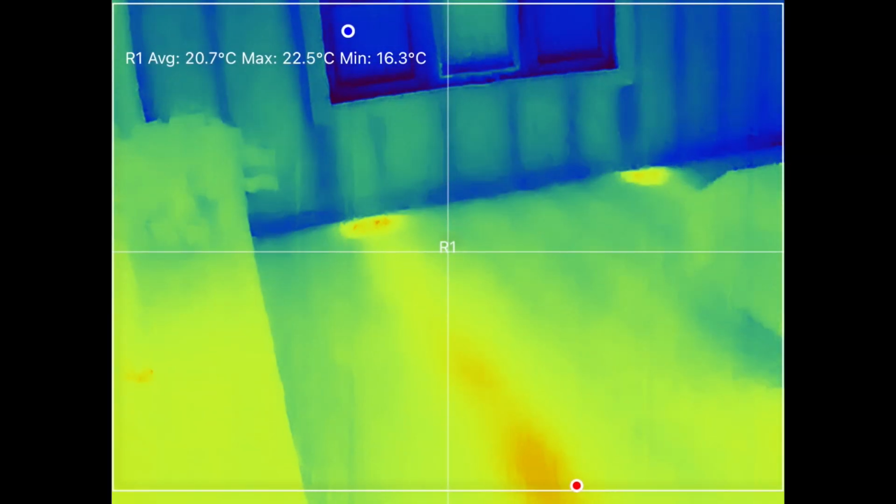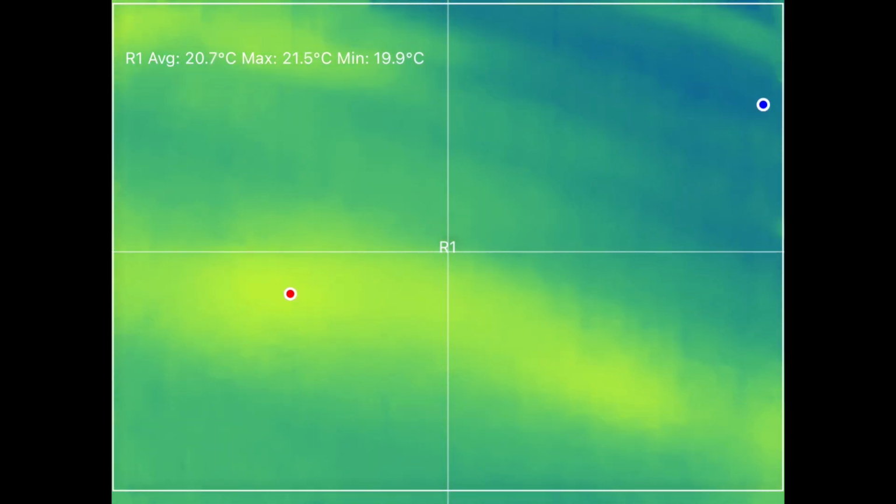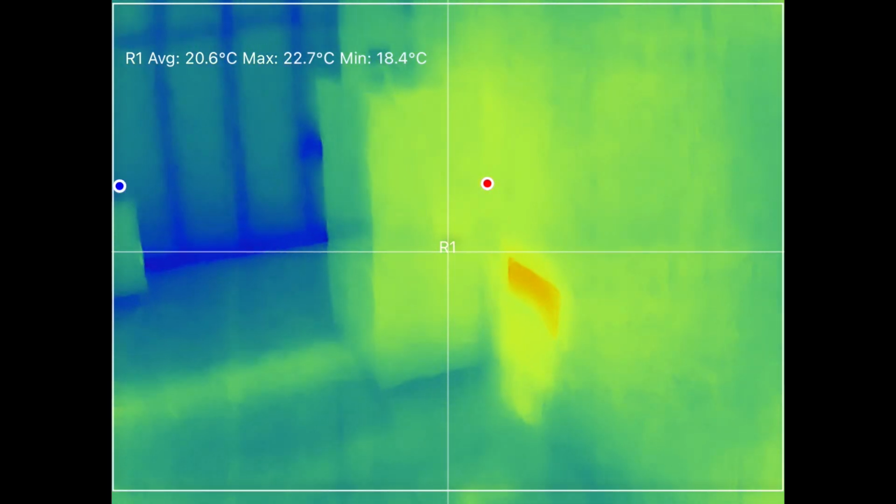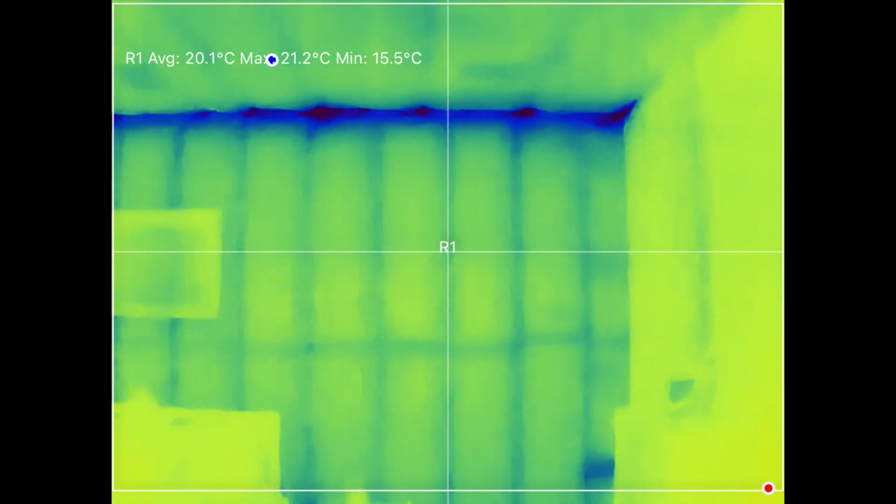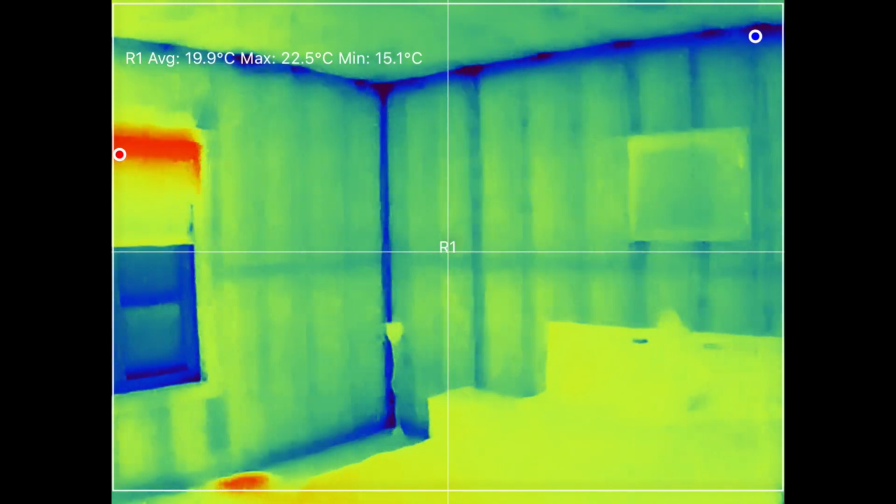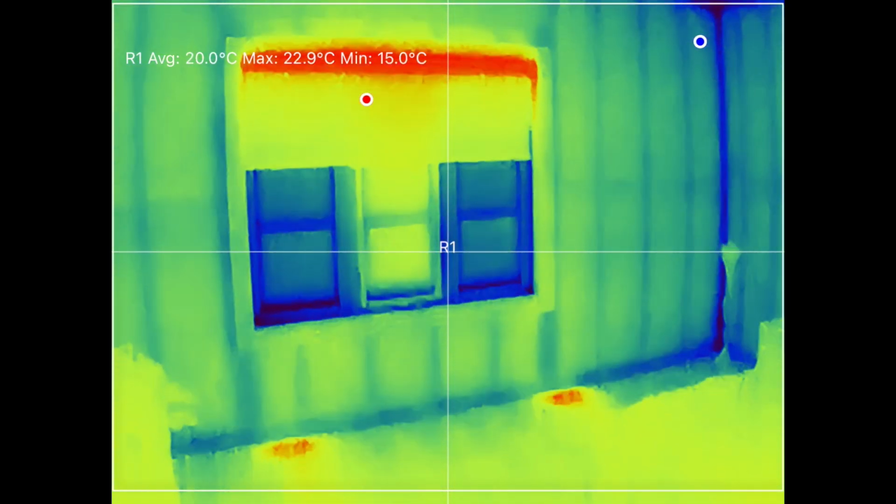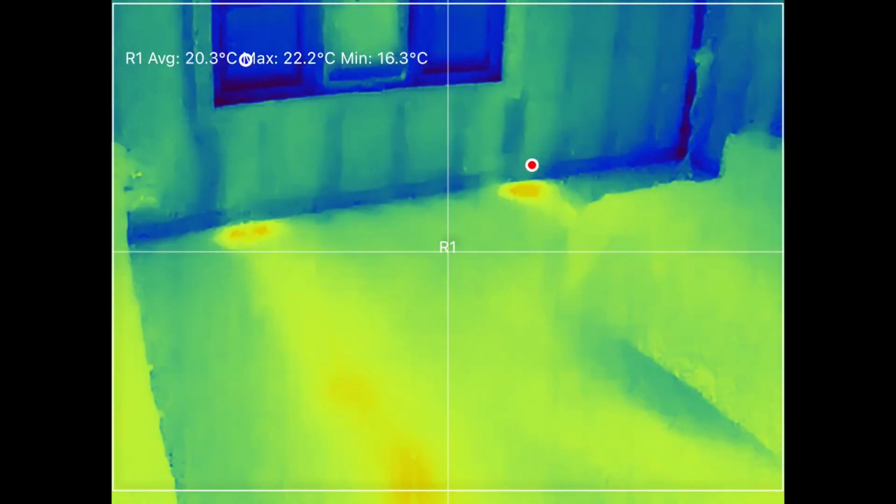Both cameras are very useful for interior inspections. For example, this is Thermal Master camera. It's showing my footsteps where I was standing, and it's clearly showing where drywall is attaching to the wood directly without any insulation behind it, so you can see the cold spots. I like the fact that it shows small temperature differences, so you can know where you need to insulate or add more insulation if it's missing.